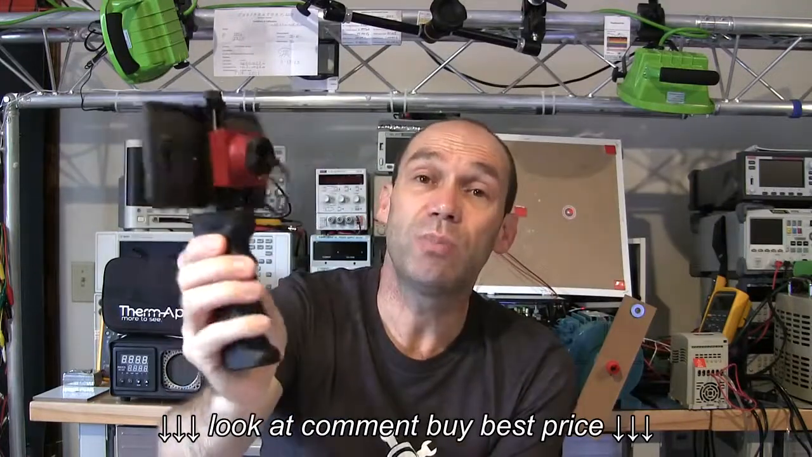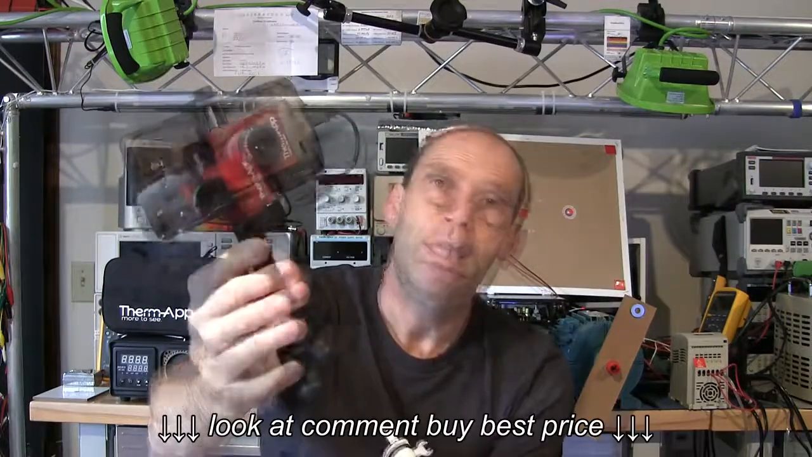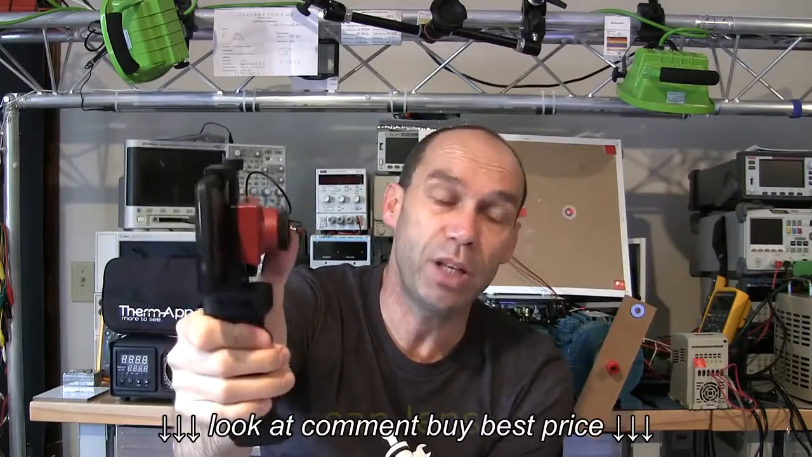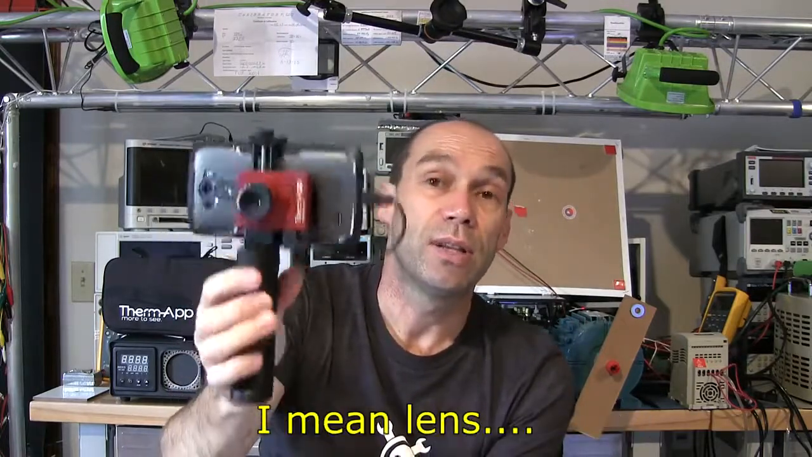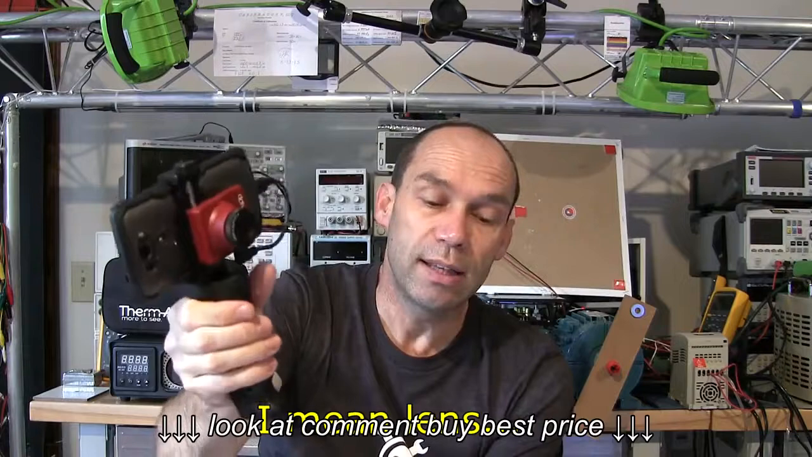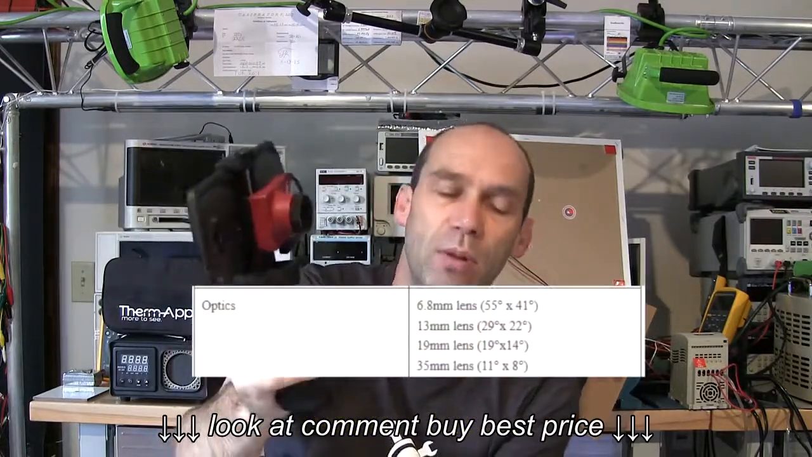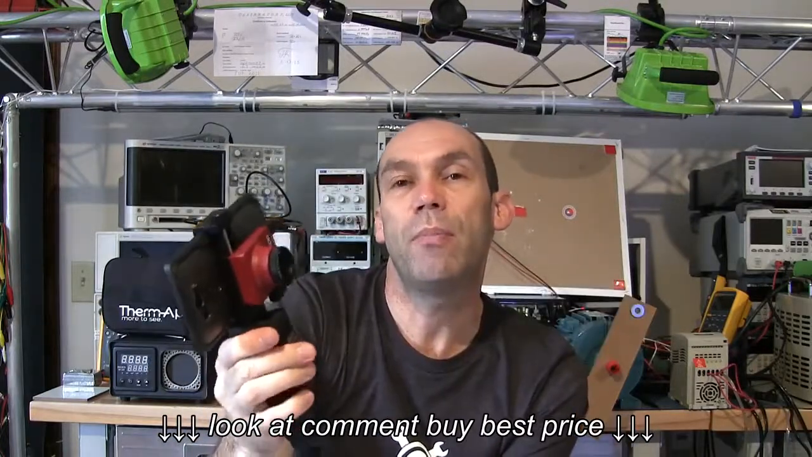It's got a distance to spot ratio of about 100 to 1, an IFOV of 2.5 milliradians, an accuracy of about 2 degrees or 2%, and then its field of view with its attached camera, which can be changed, is 55 by 41 degrees. So it's a nice wide angle view. It's a 6.8 millimeter camera, but you can attach up to a 35mm camera, which is going to narrow the field of view and therefore also give you far better resolution for the array size in this camera.